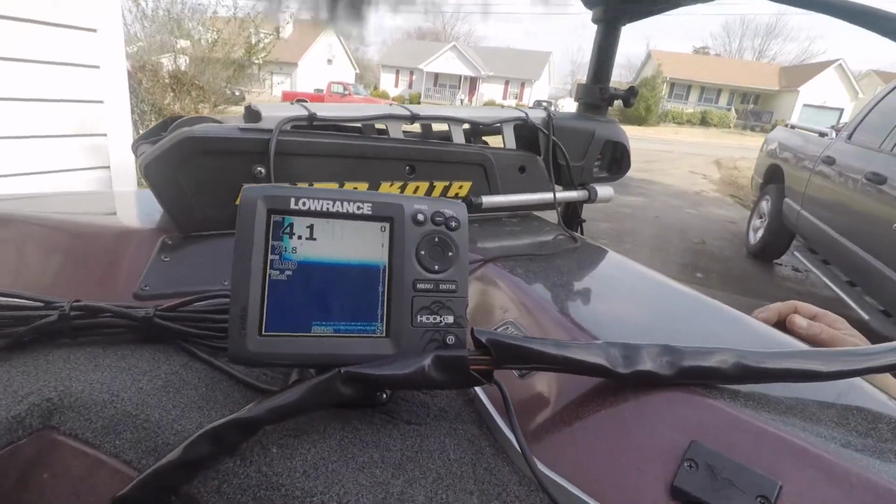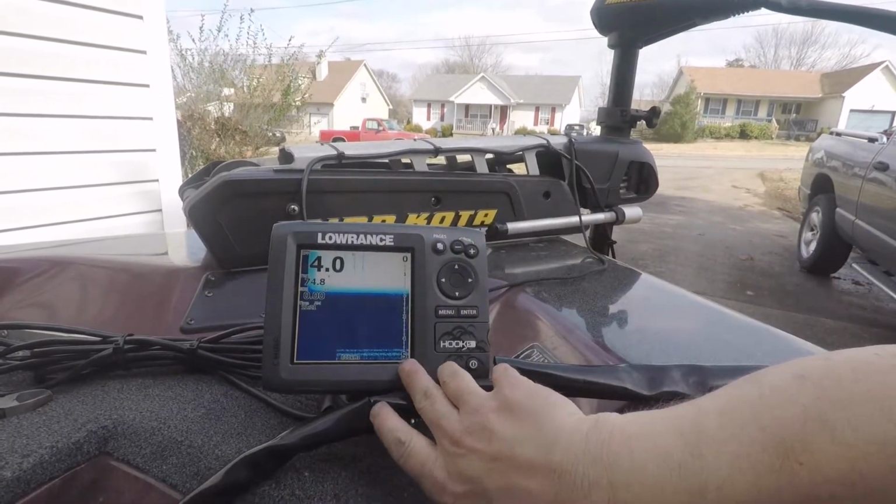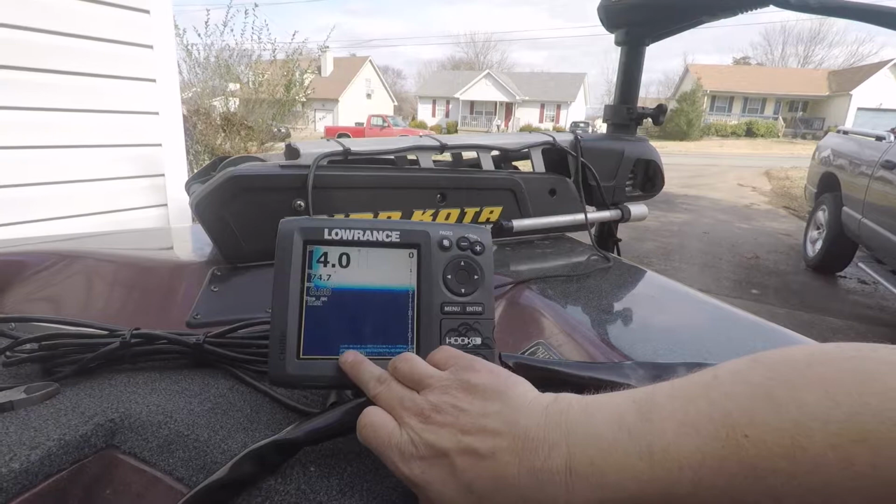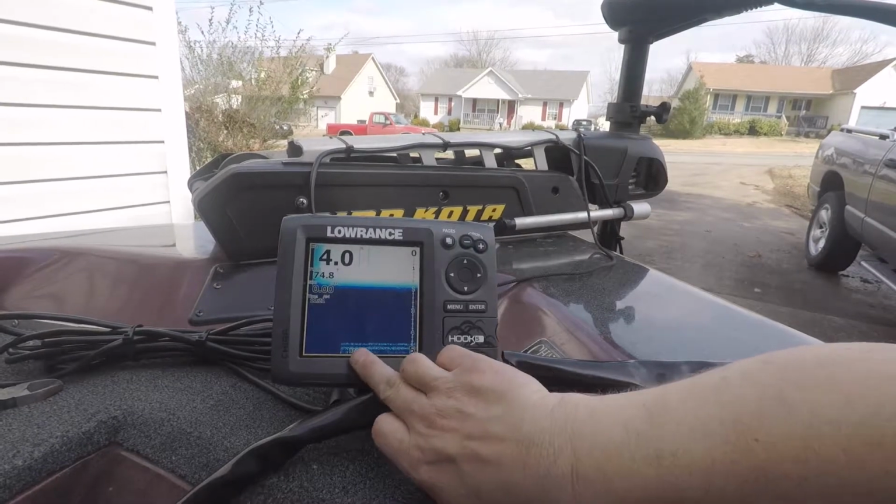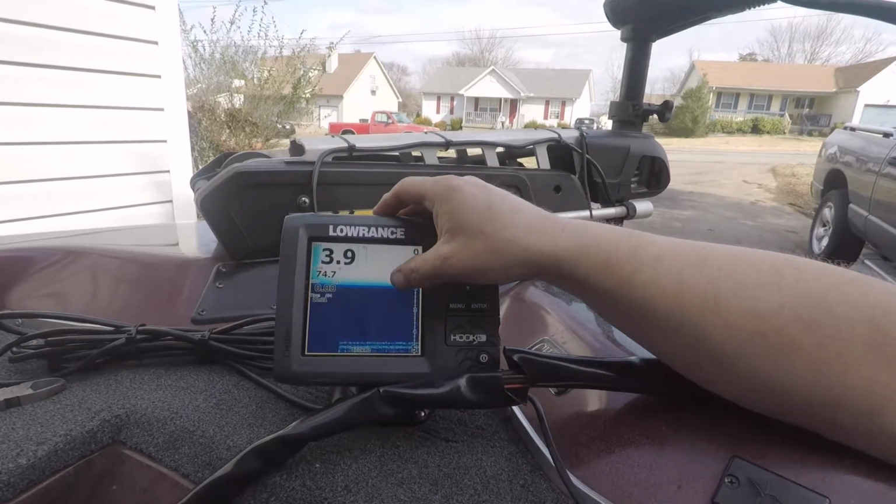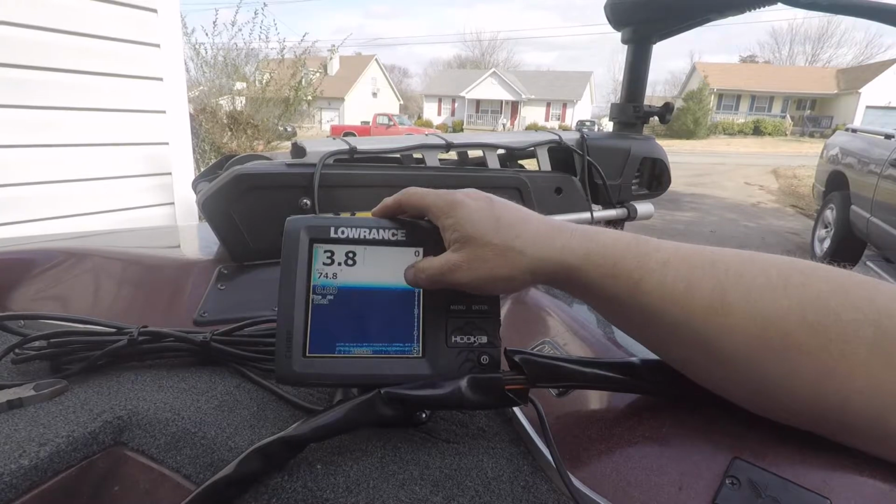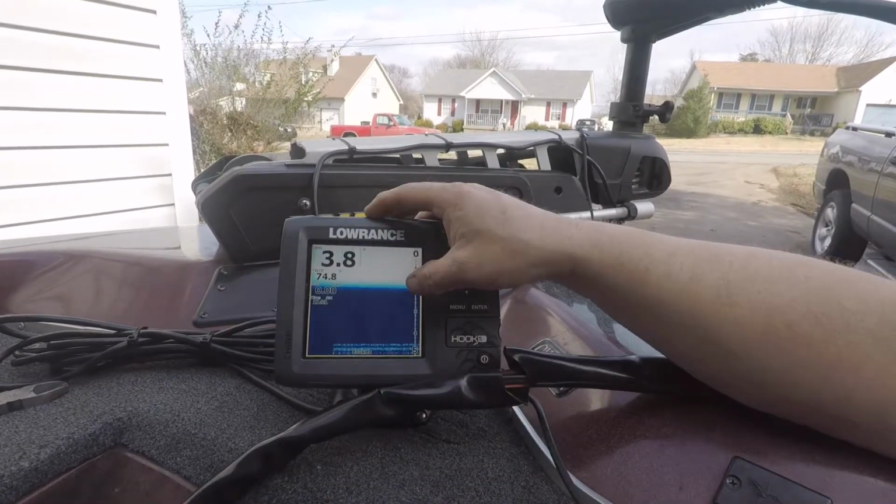Just ran it for a few minutes, and maybe down here there's a little noise. There's a little there, but it's nothing like what it was.